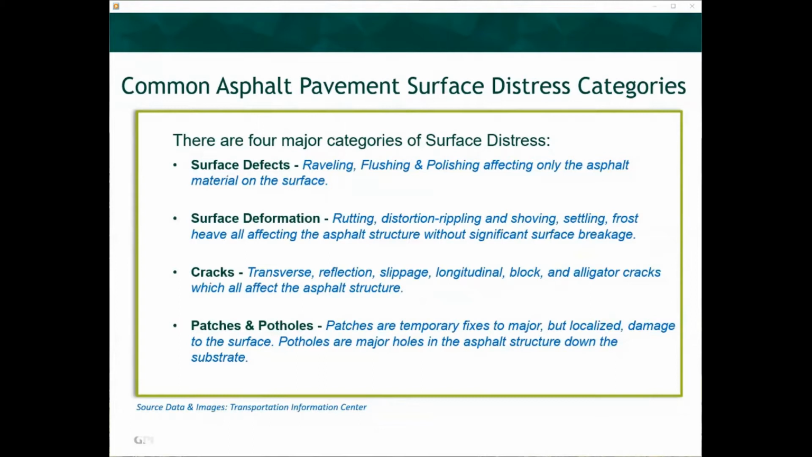Have you ever heard some continuous road noise from your tires while driving on asphalt? This is a result of this type of surface defect, and it does inflict excessive wear on your tires over long periods of time. The second type is surface deformation.